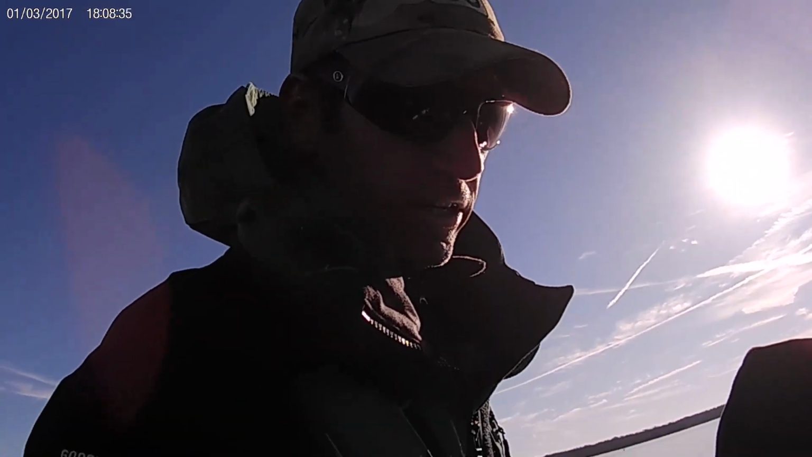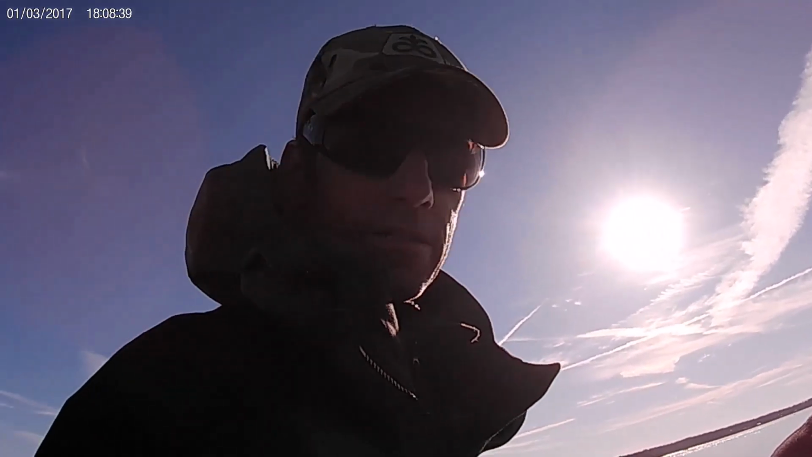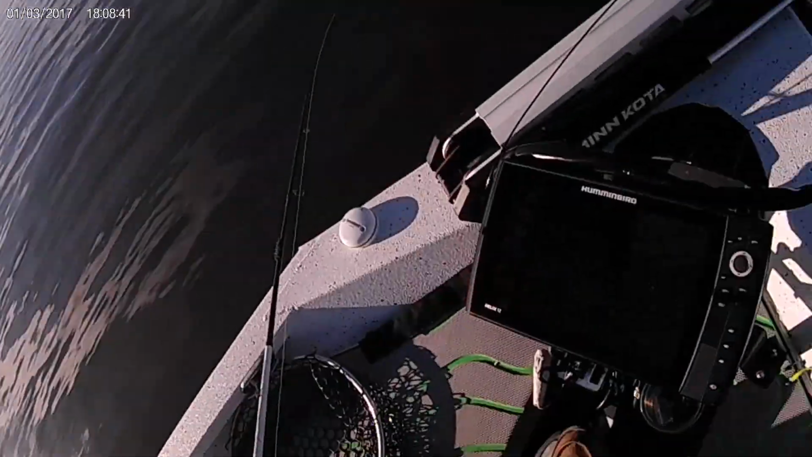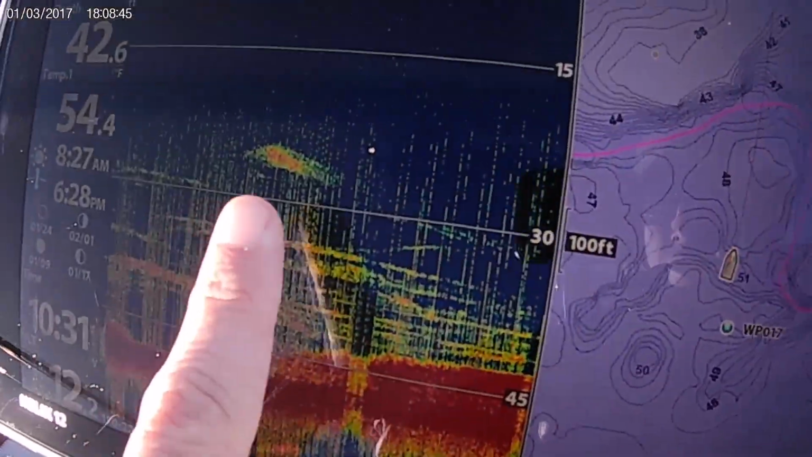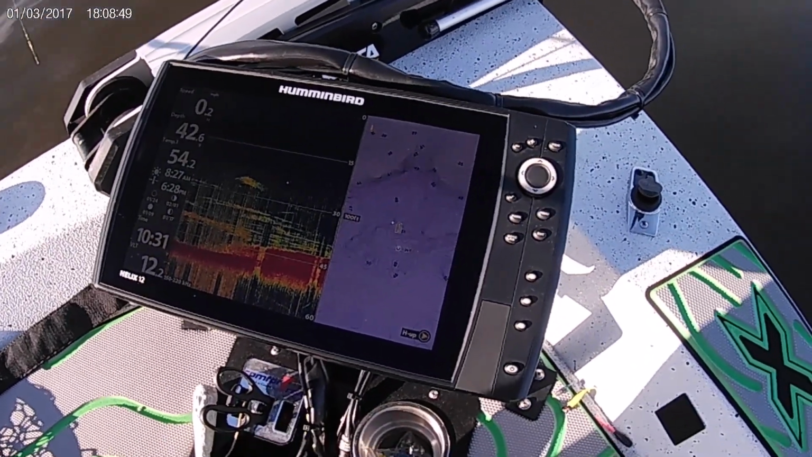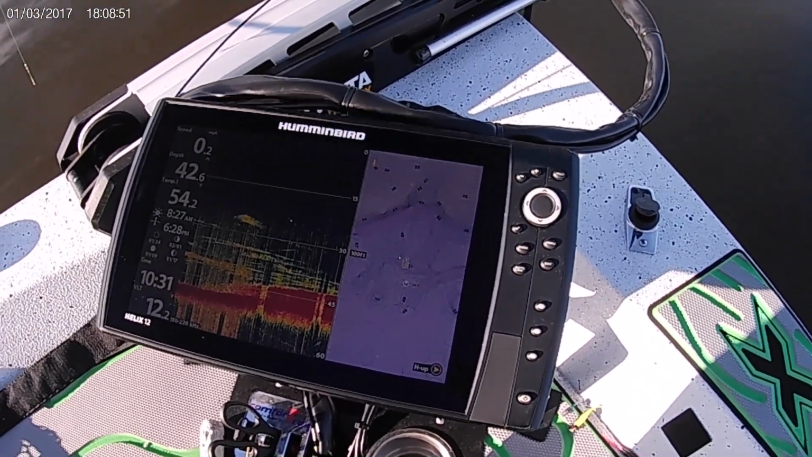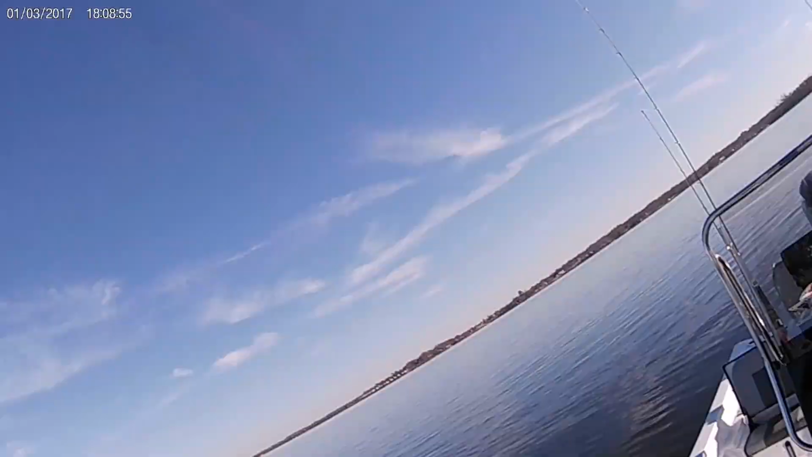We caught them a couple days ago using the live scope, but we're gonna try today just using regular down scan and 2D sonar. We're gonna get in this deep water, and you can see these fish down here. There's a ball of bait right there. Randy's trying to throw me out of the boat. Don't go in the water now. We're gonna see if we can figure out how to catch them without using live scope, just using the regular basic 2D and down imaging. So stay with us.